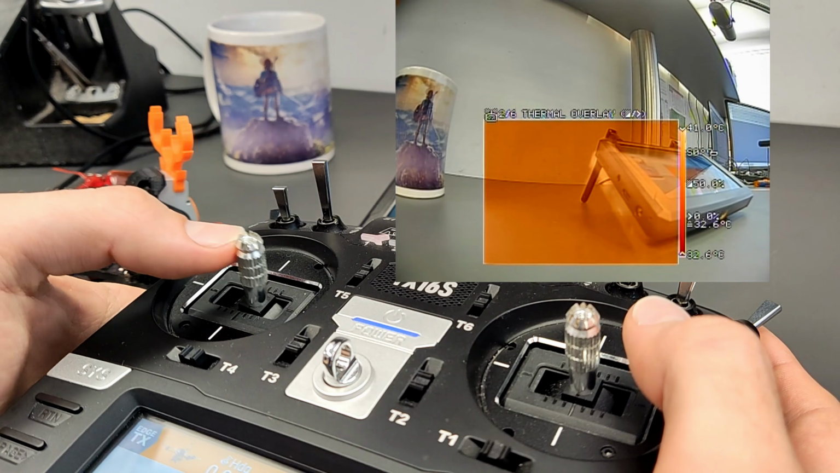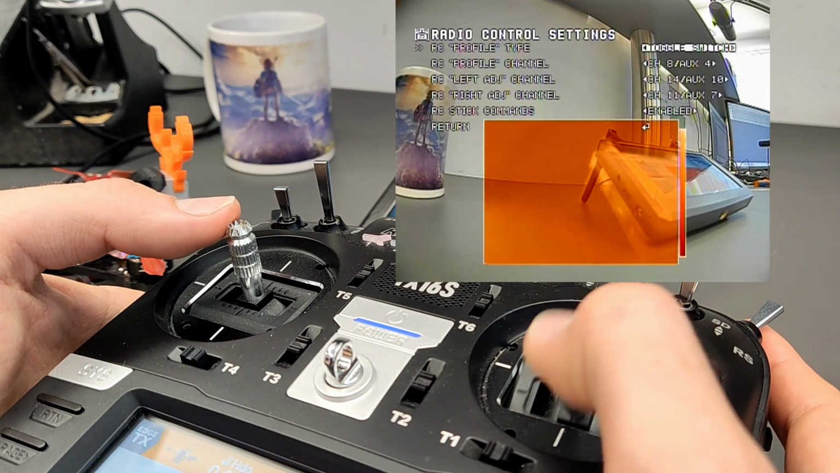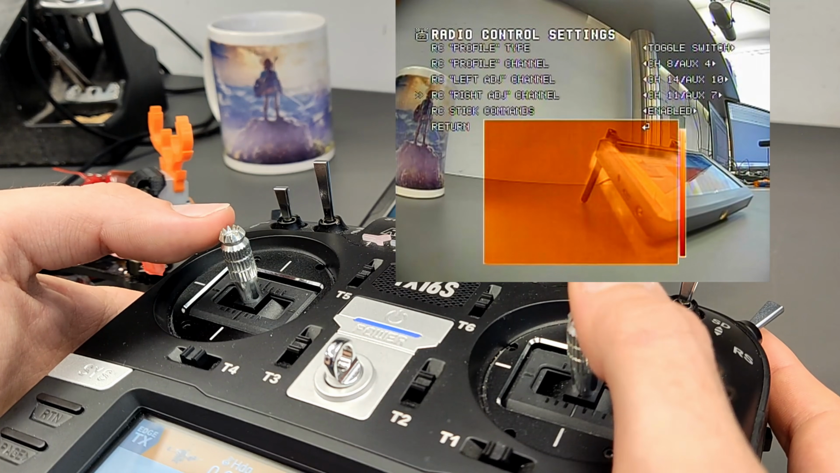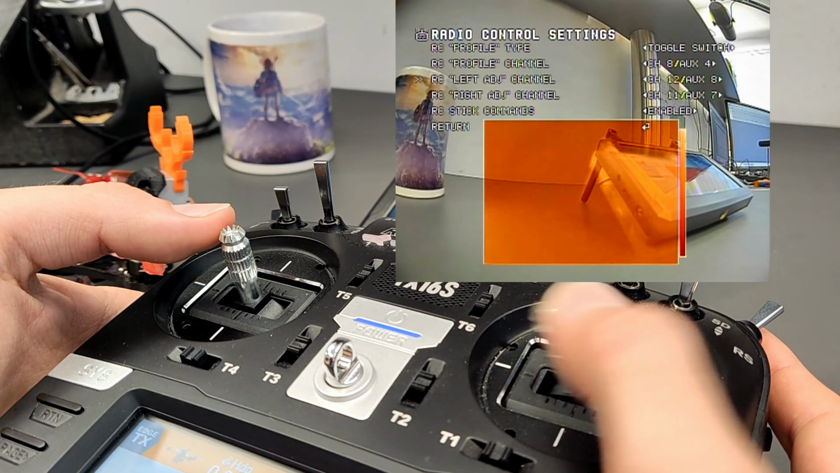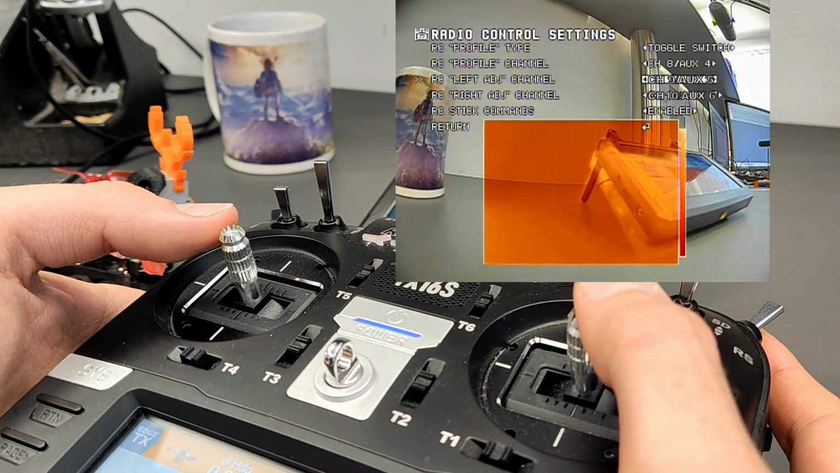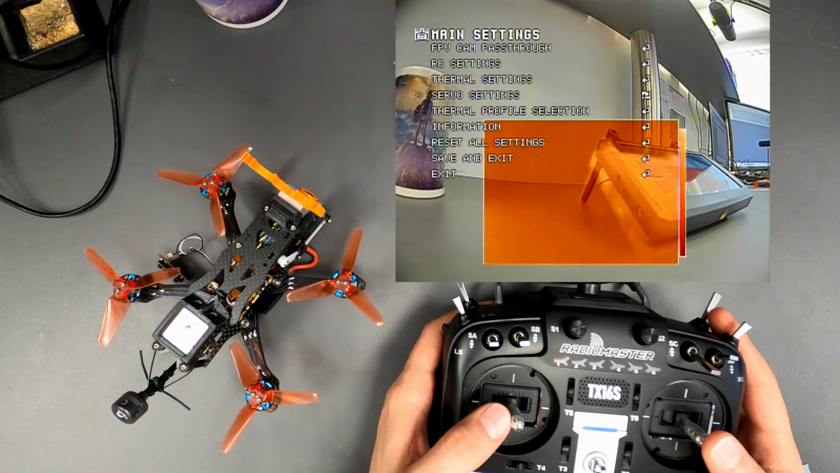Now let's check the RC settings of the IR-Cam. Make sure the internal channels profile, left edge and right edge are assigned correctly to your chosen RC channels. Save and exit.